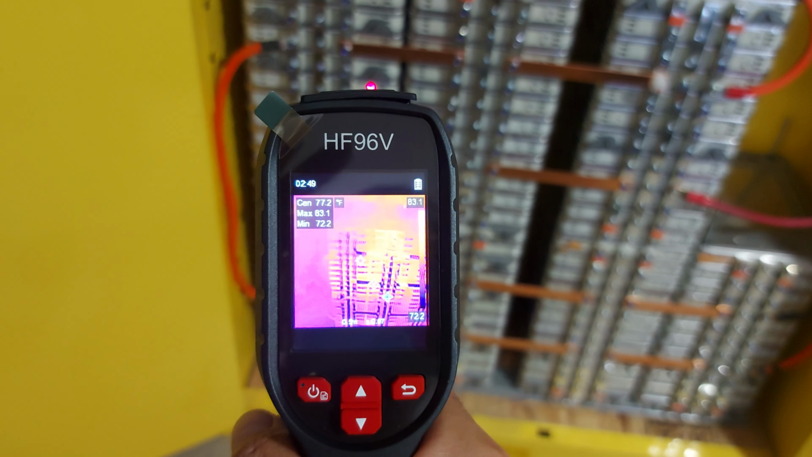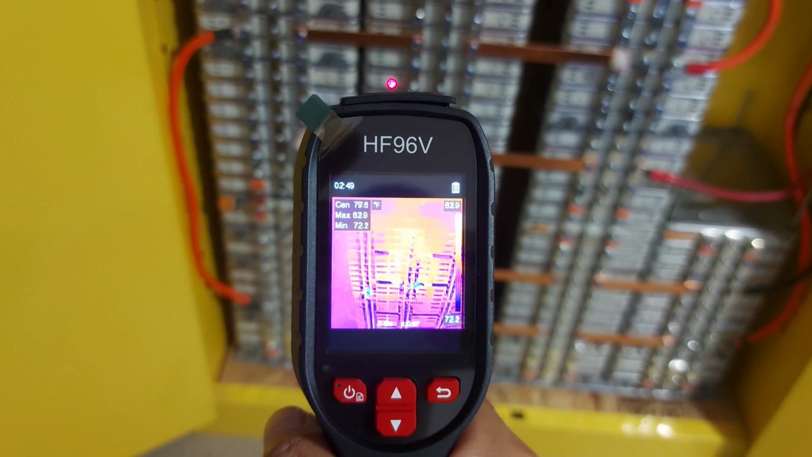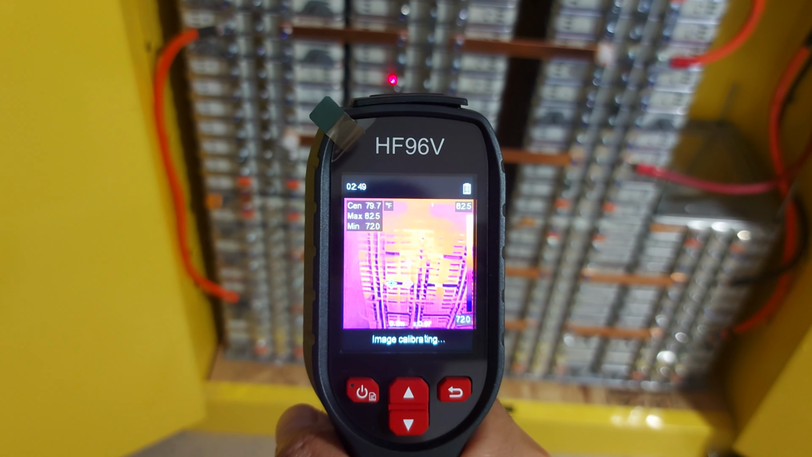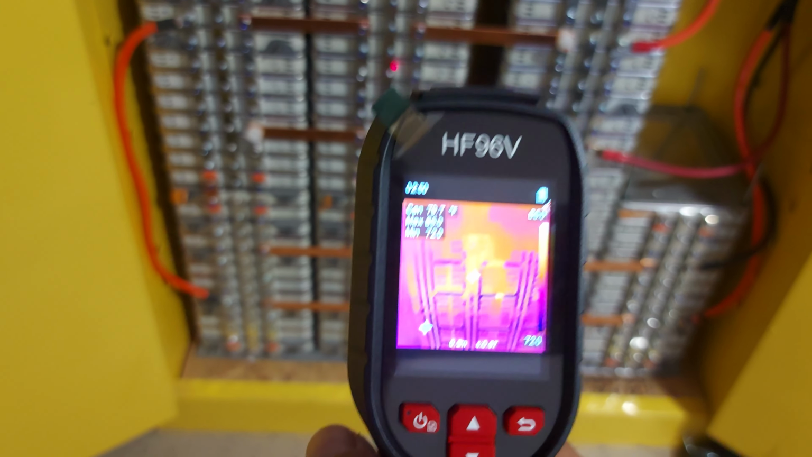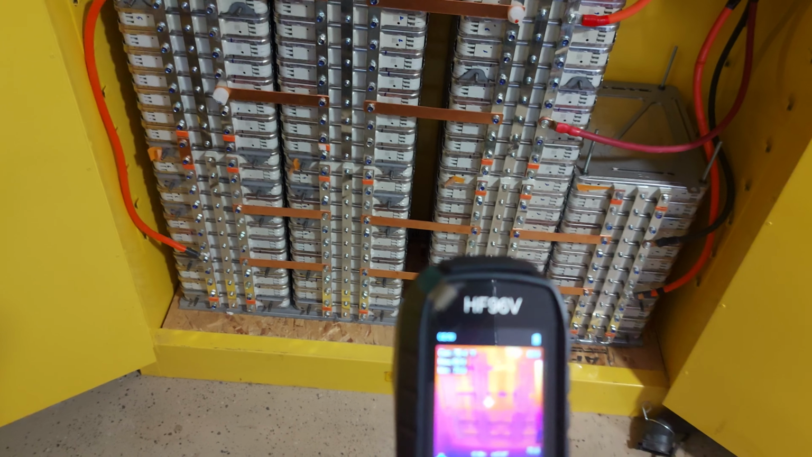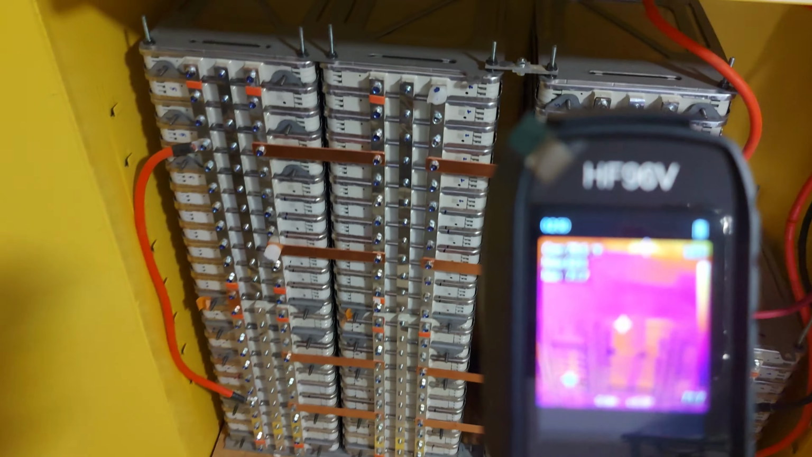Right now it's showing that right there is like 77. The one on the right is about 79, 80. So this module somehow is a little bit hotter than the rest of the modules. I'm going to have to measure the voltage and stuff like that just to double check it. But we're not going to go into that right now.